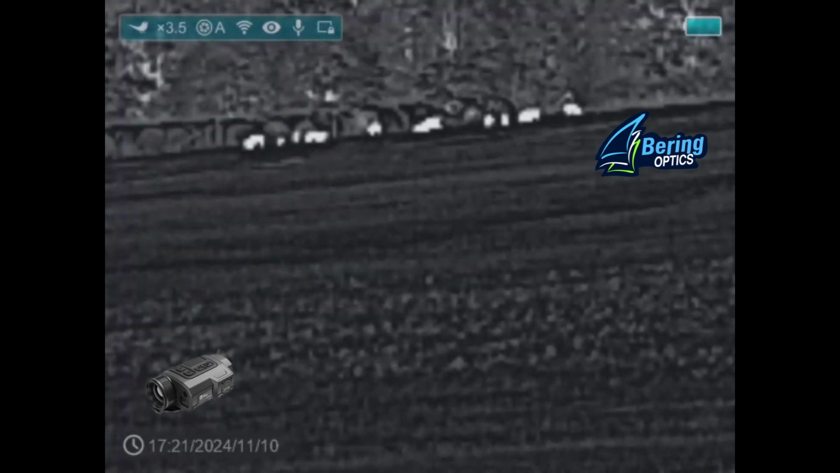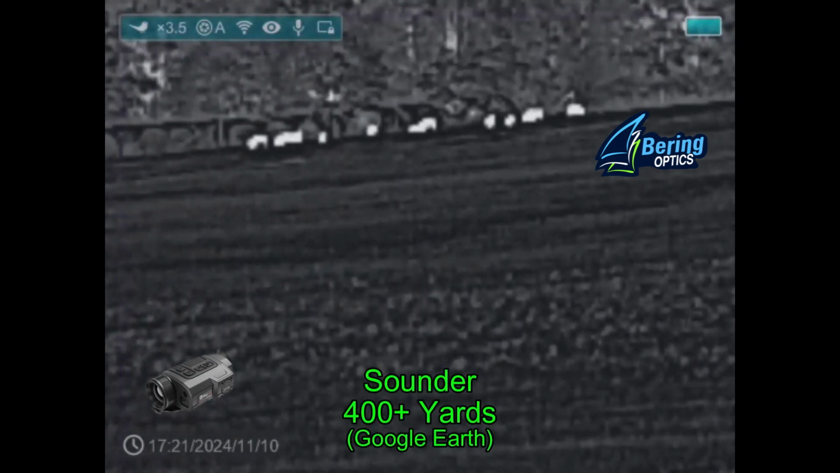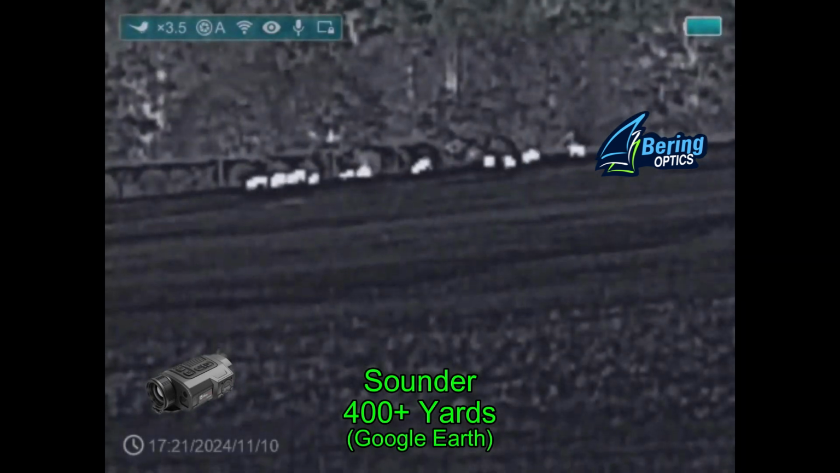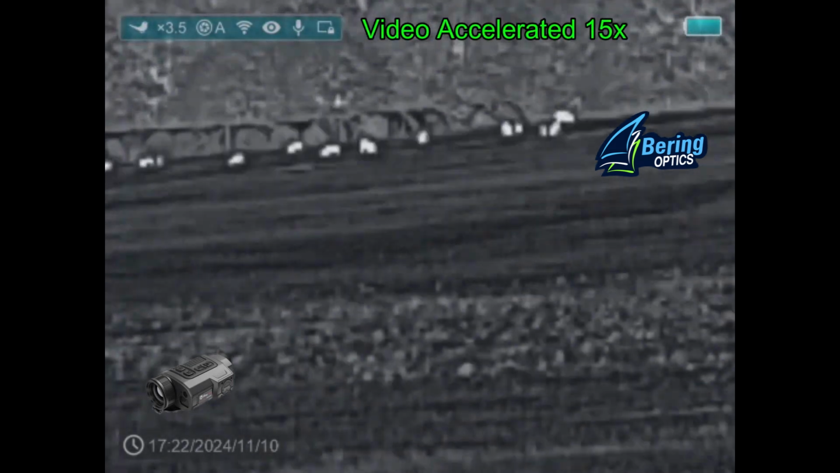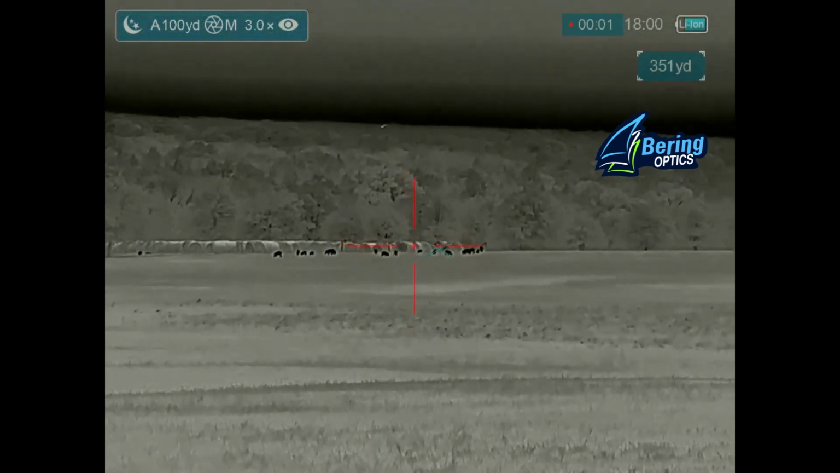We've got hogs coming into the field. They're out there about 400 yards or so. The trail line behind them is at about 450 to 460 yards. And it is still pretty much daylight right now. Ben and I are trying to figure out what to do. We decide that we're going to follow the tree line. We're parked next to a tree line, and we're going to walk down the tree line in hopes that they don't wind us and that they don't notice our motion.